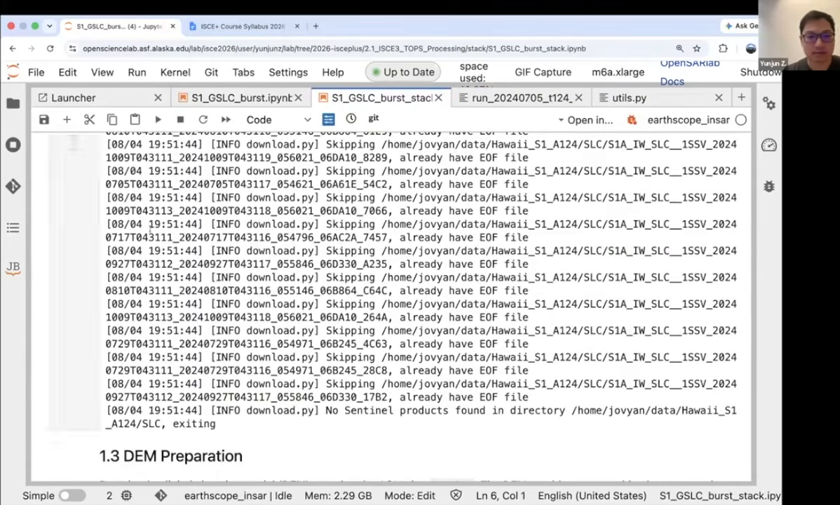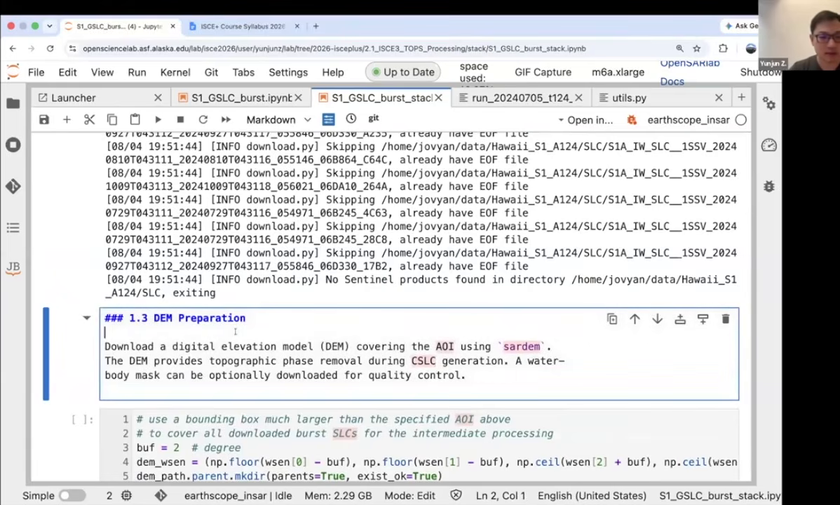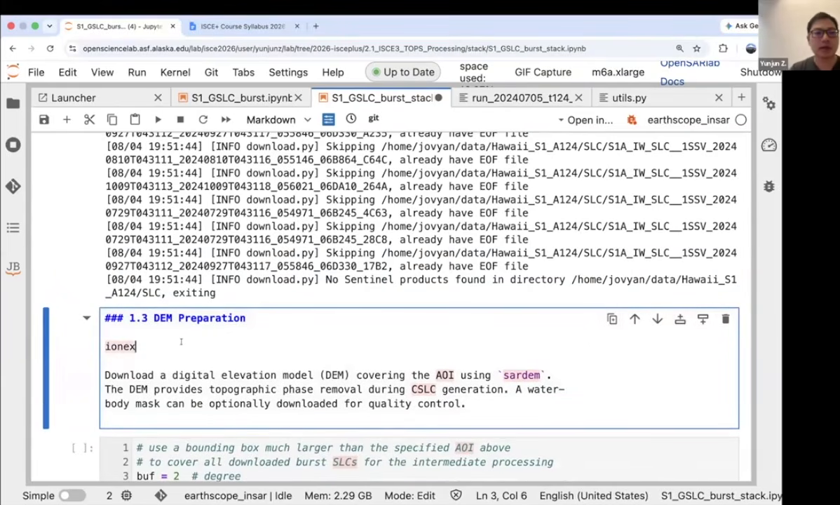There's a couple of questions in the Q&A about the TEC files, like what format they're in, and can you use them to correct the phase? The format is called IONEX, which is a standard ionospheric format in the ionospheric community.